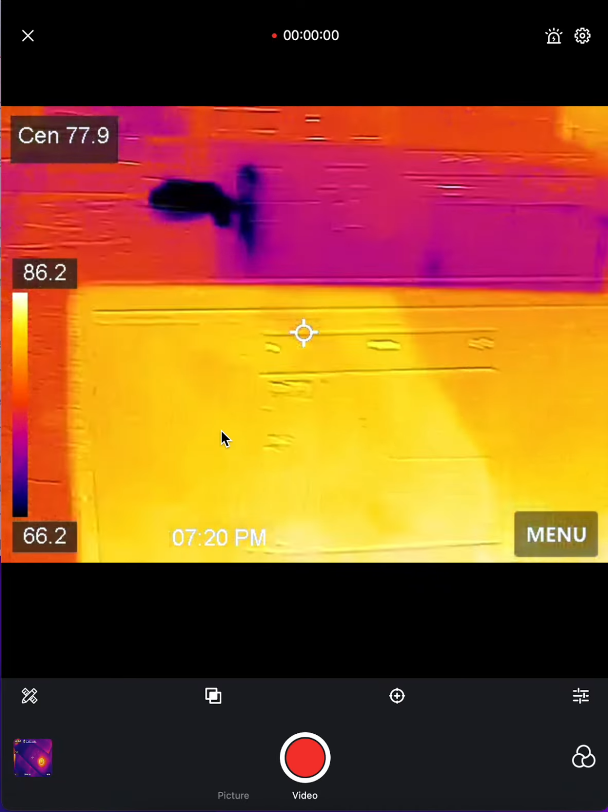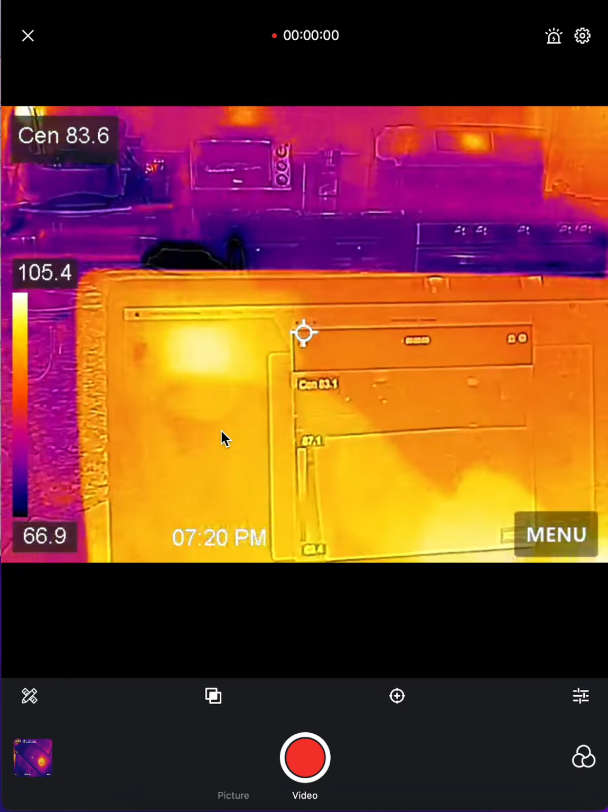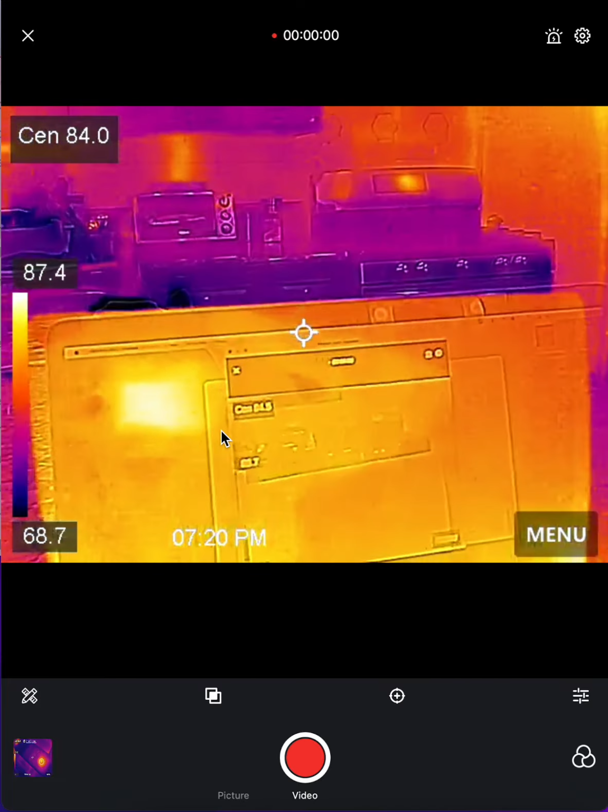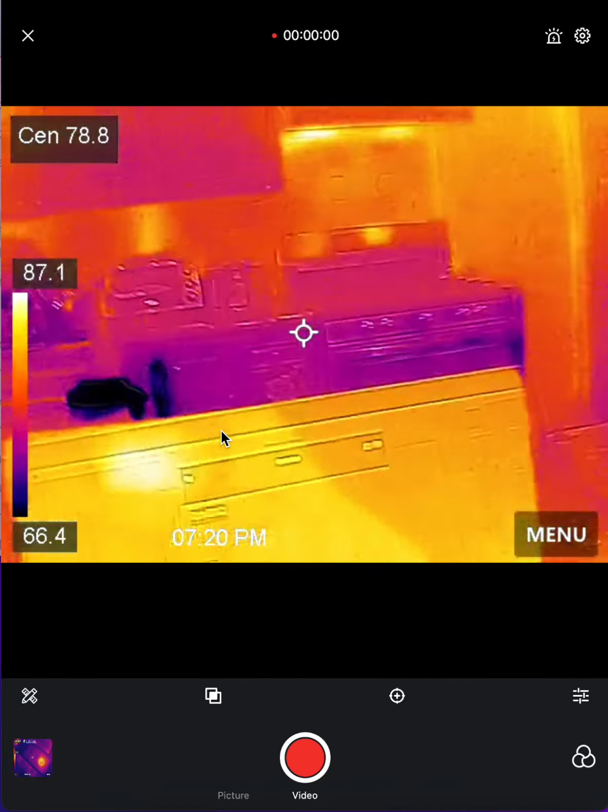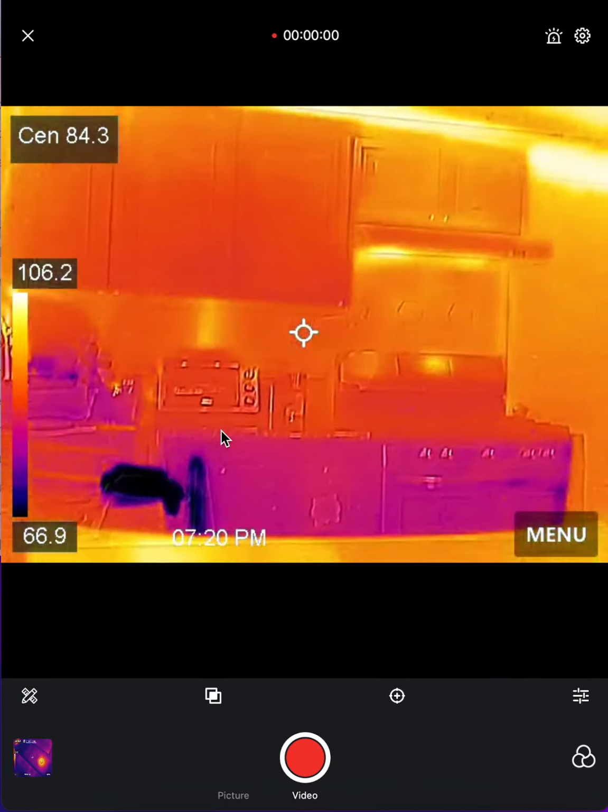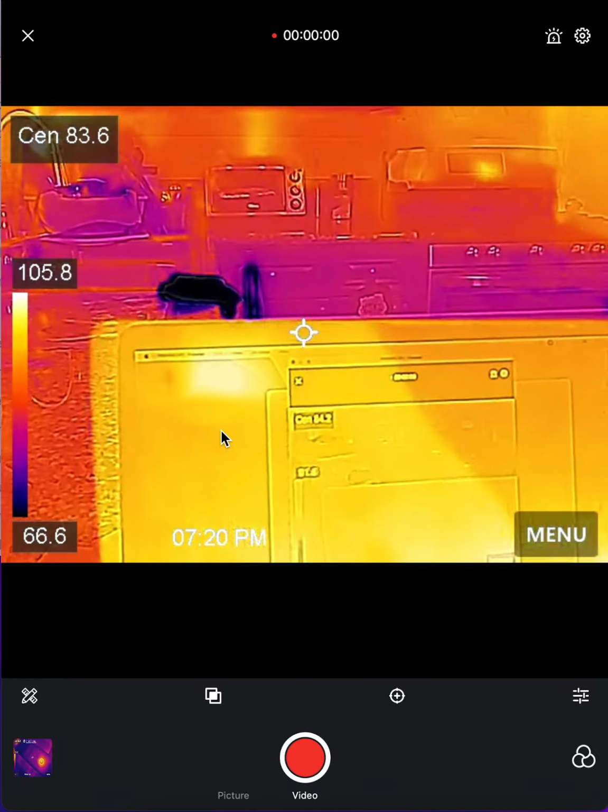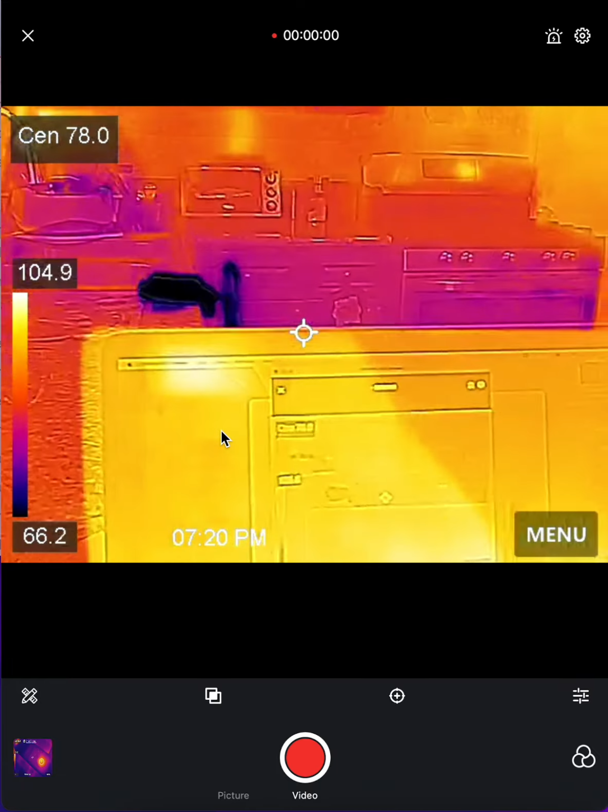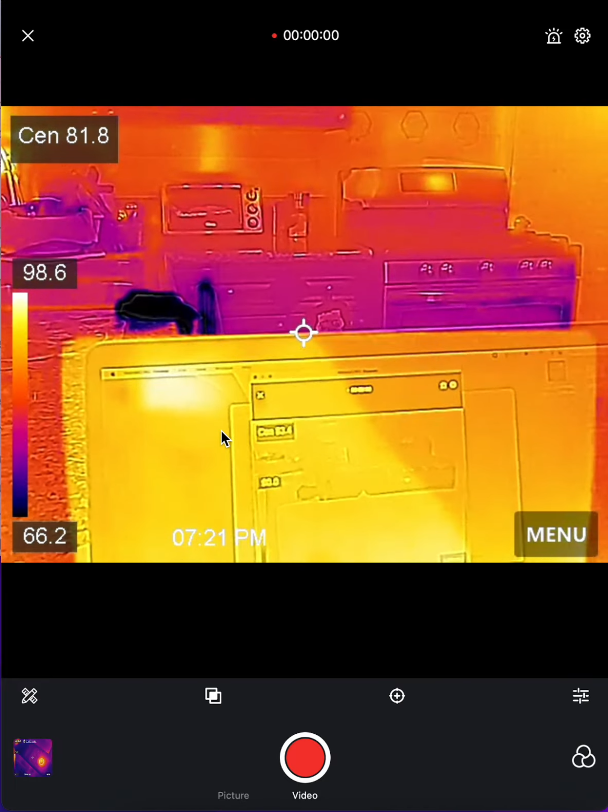All right, I do highly recommend this camera. It is very good. I love it. It's about the size of a cell phone. I'm going to say it's a little wider than an iPhone 8, a little thicker than an iPhone 8, and I'll show the actual pictures and video of this up next, or before, but you'll be able to see it.